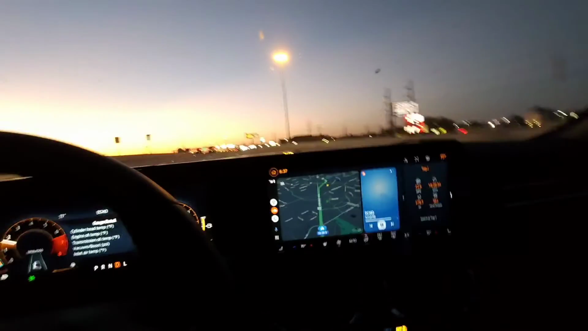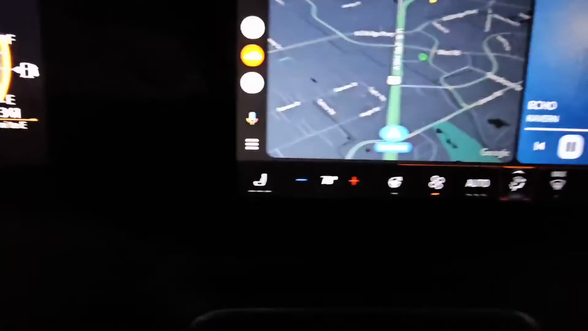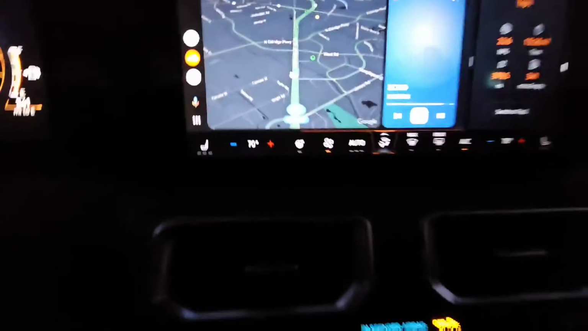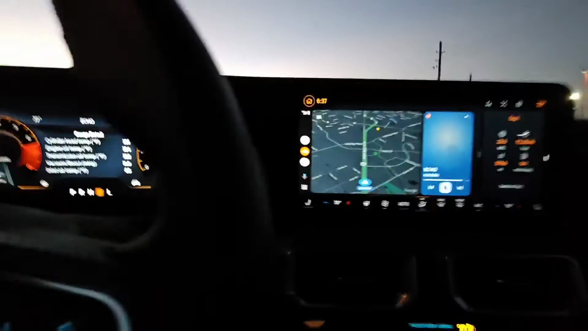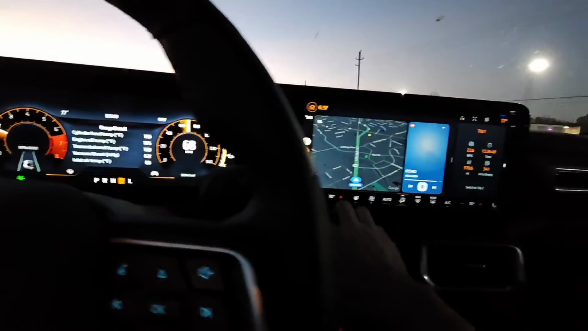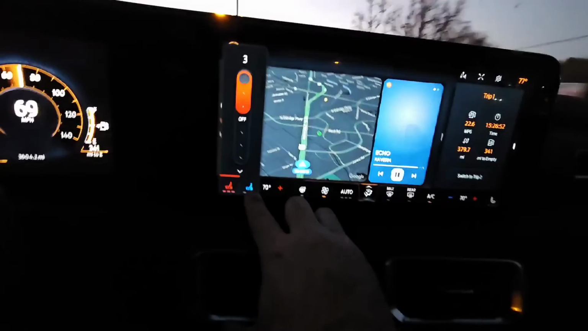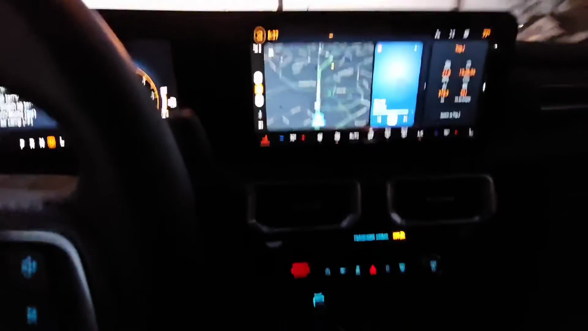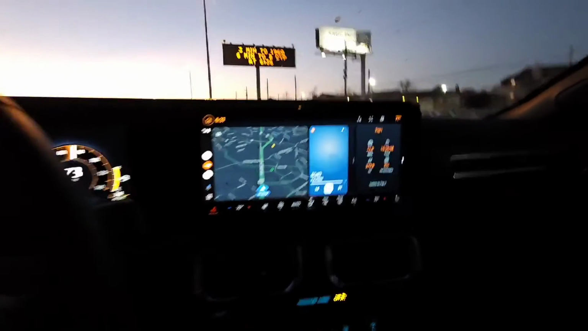You do get leather all over the seats. You also have seat heating and steering wheel heating, and then also for summertime, you have the cooling feature as well. So that's really pretty nice.